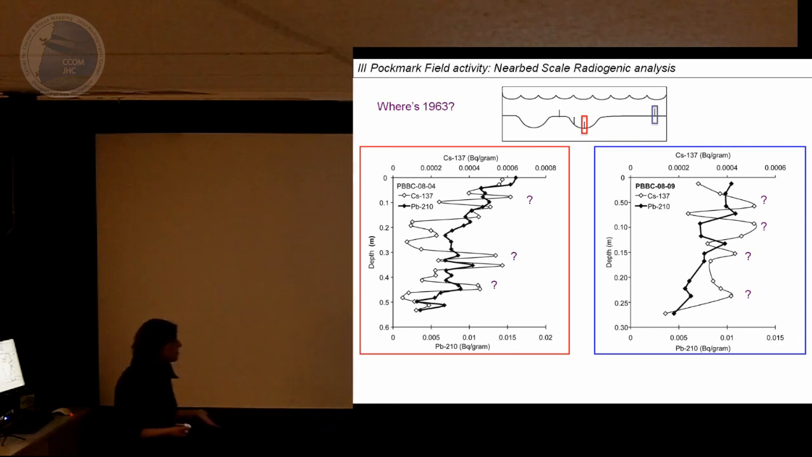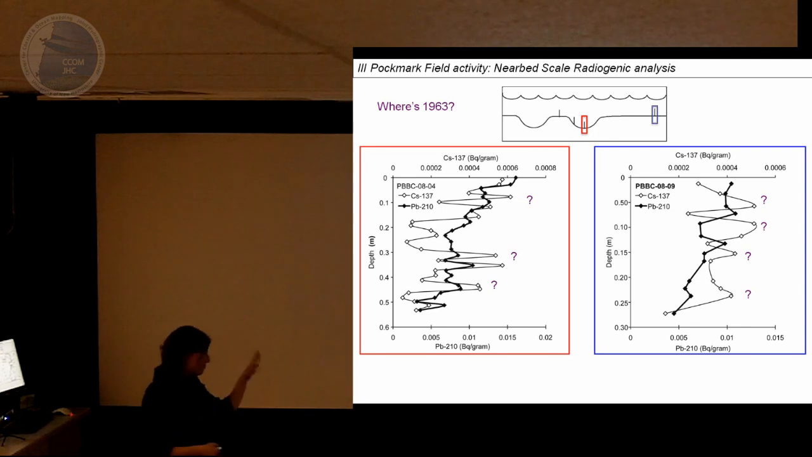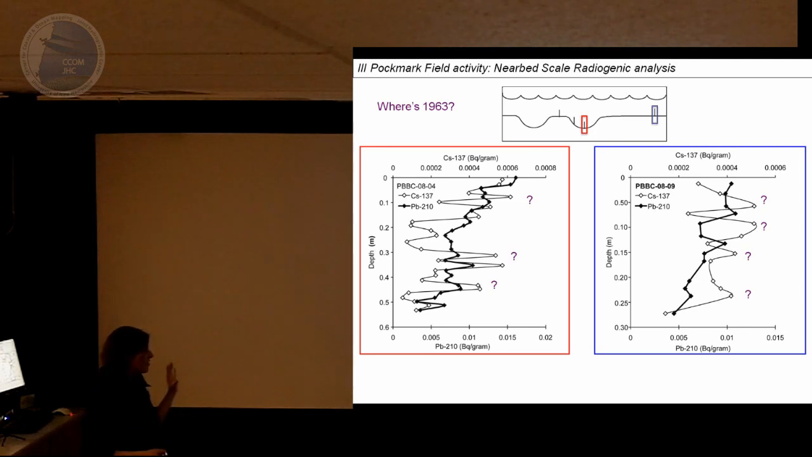But as I pointed out here, these data are very spiky, inside pockmarks and outside pockmarks, and our lead-210 never goes back to the background levels, so I was uncomfortable attaching any kind of age model to these data. I think these data are robust examples that this is a disturbed area.